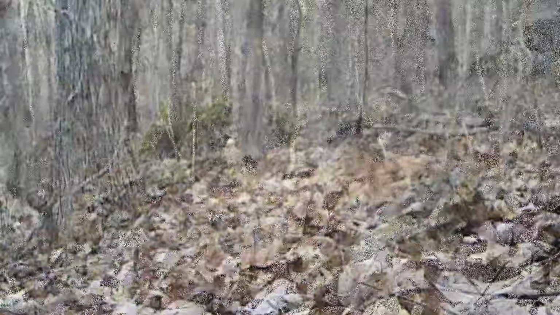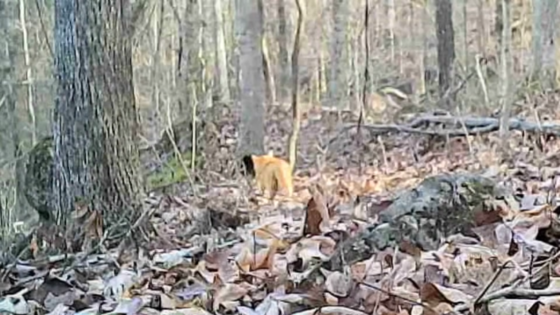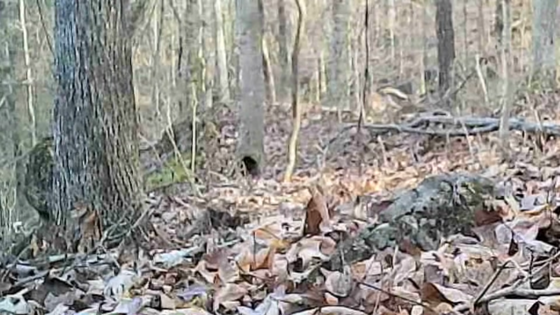Ain't seen him in a while. And there's the old Yeller. Old Regular, he's moving around on one morning too.